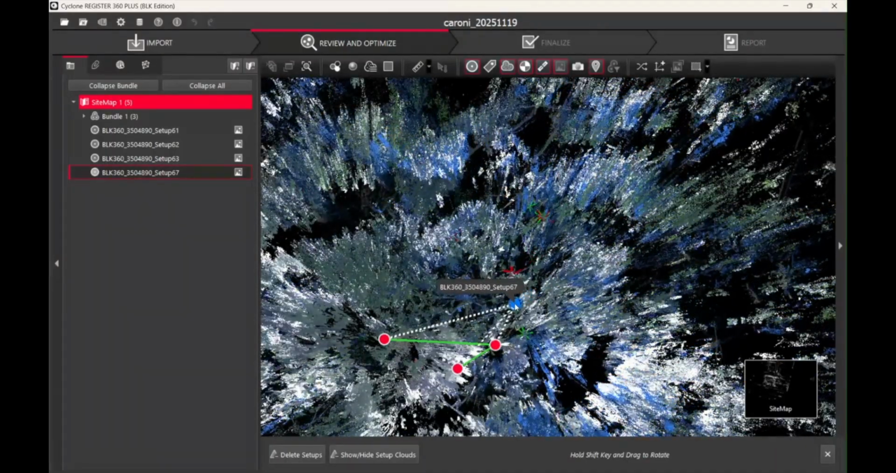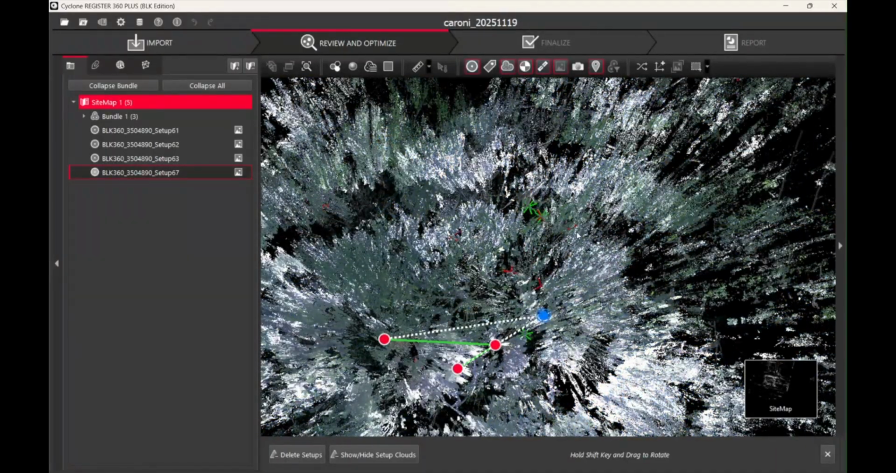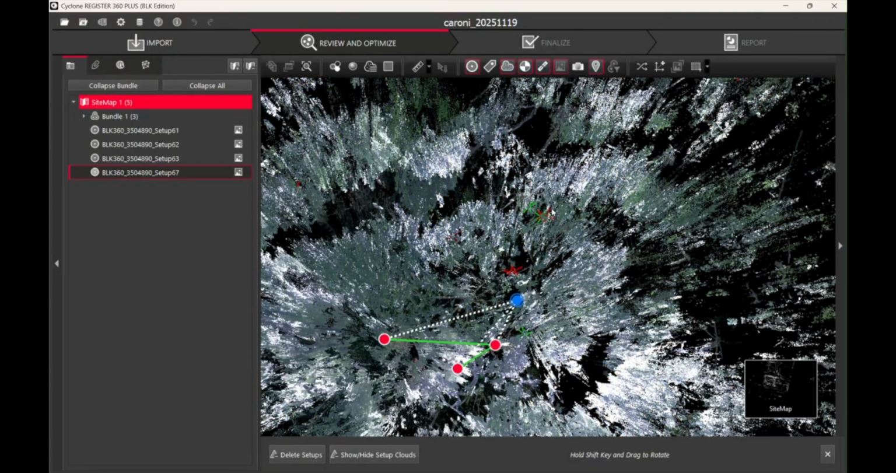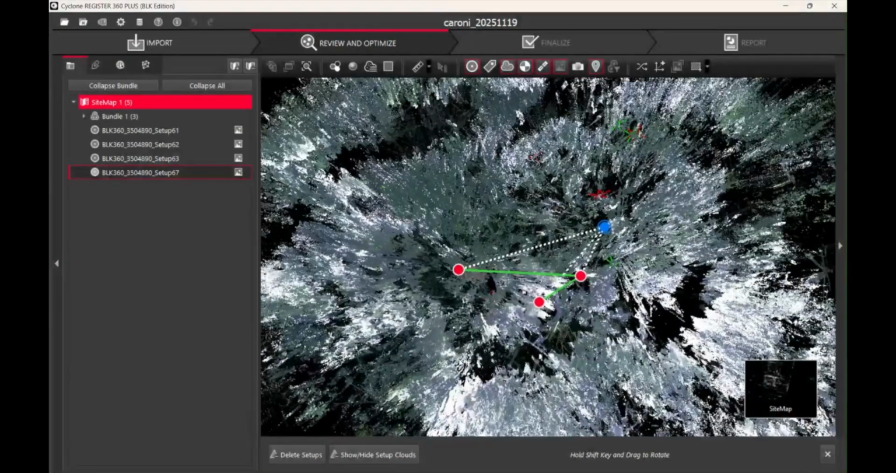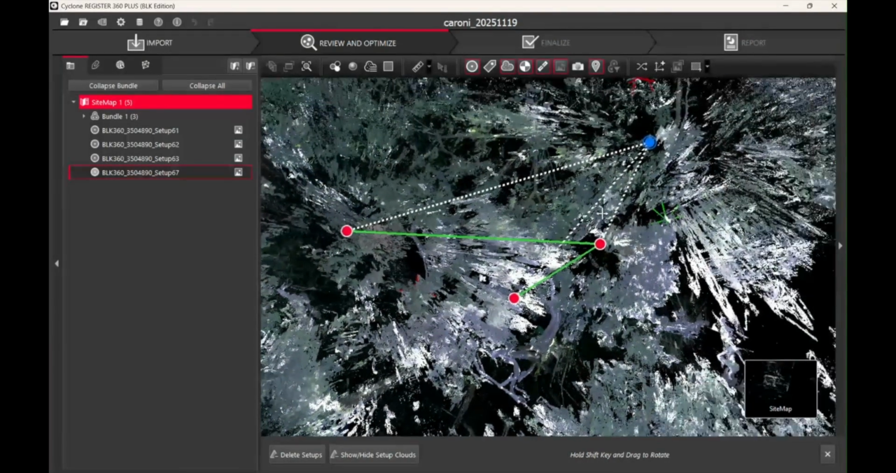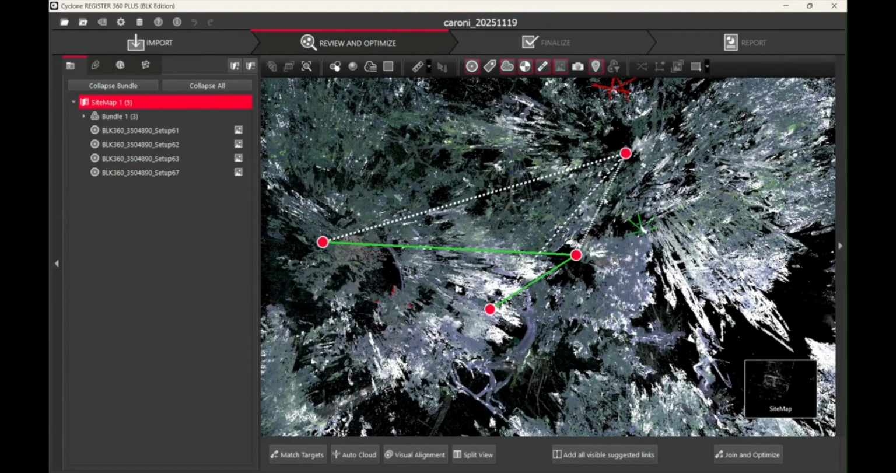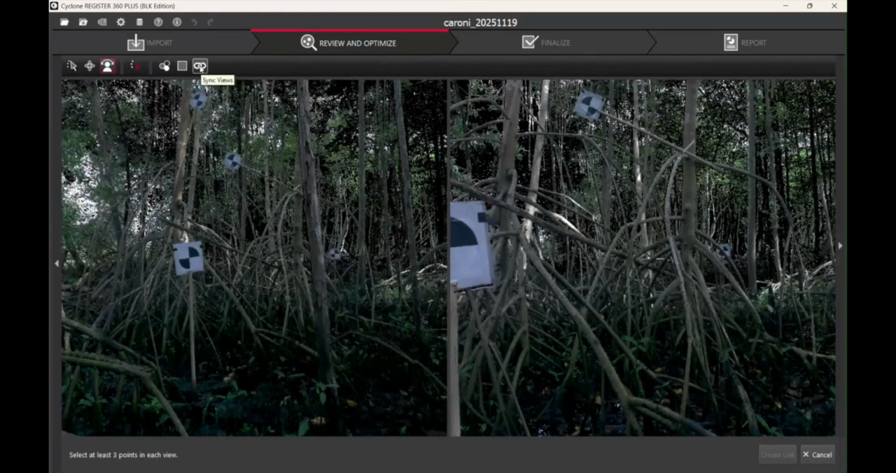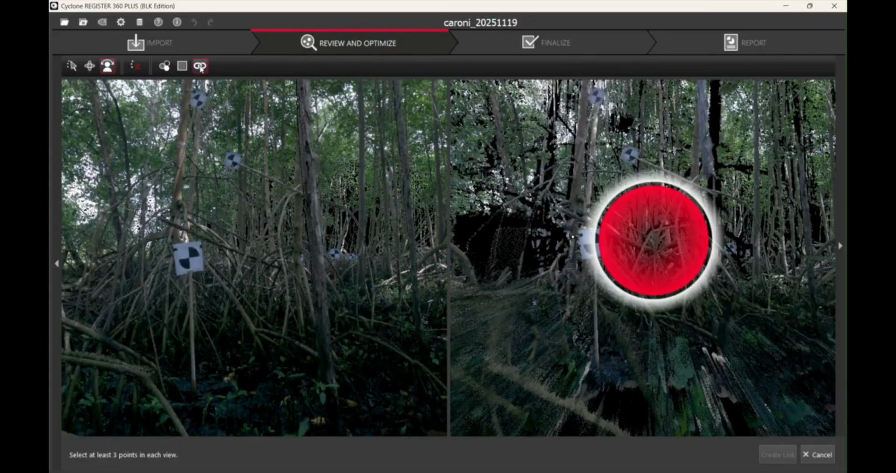You can see here, these two targets here are aligned with these other two targets there. And therefore, this new scan that we're trying to combine with the other bundle of scans should be good. So we select our two closest scans in that link and click split view. And then we lock the views together, or sync the views together.